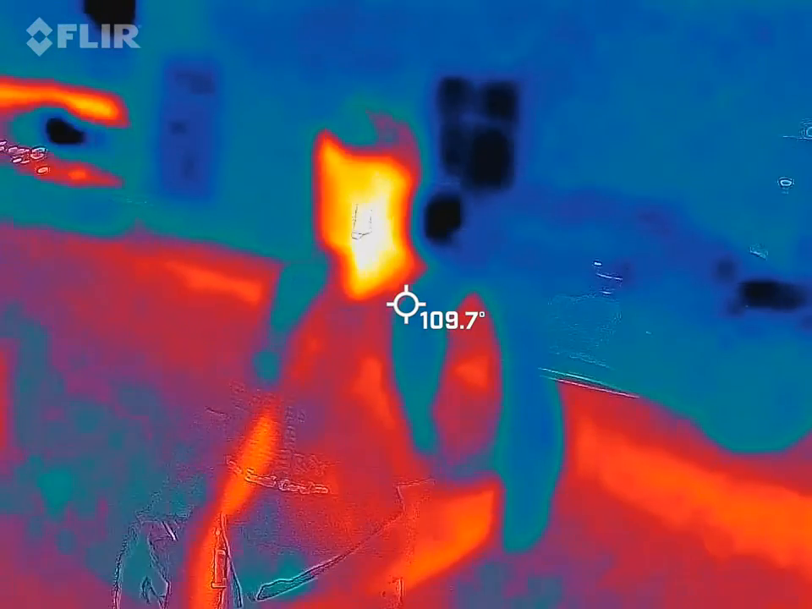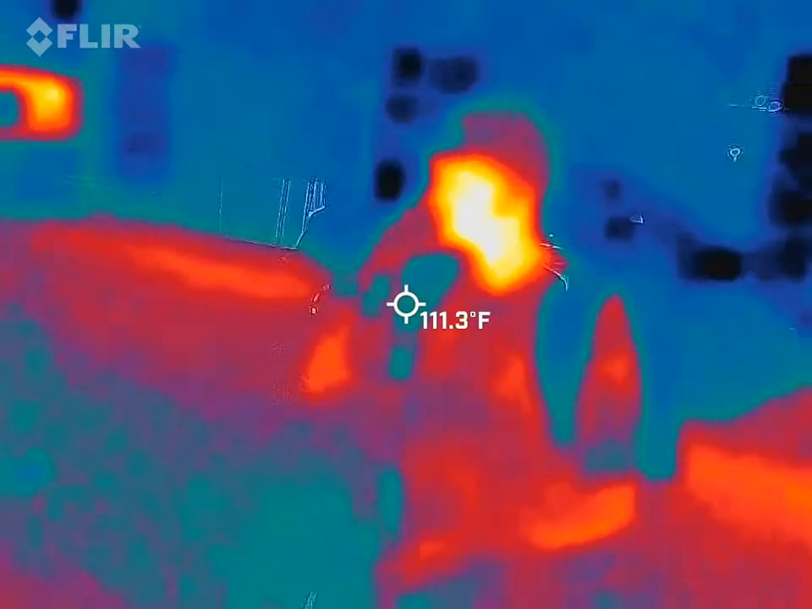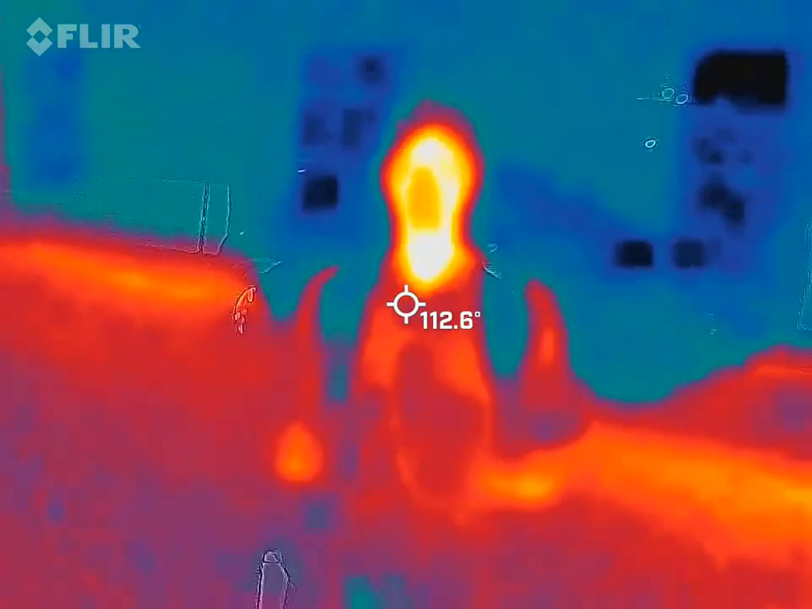There's a ghost right on your arm. Definitely showing this to my friends when I get back. There you go.